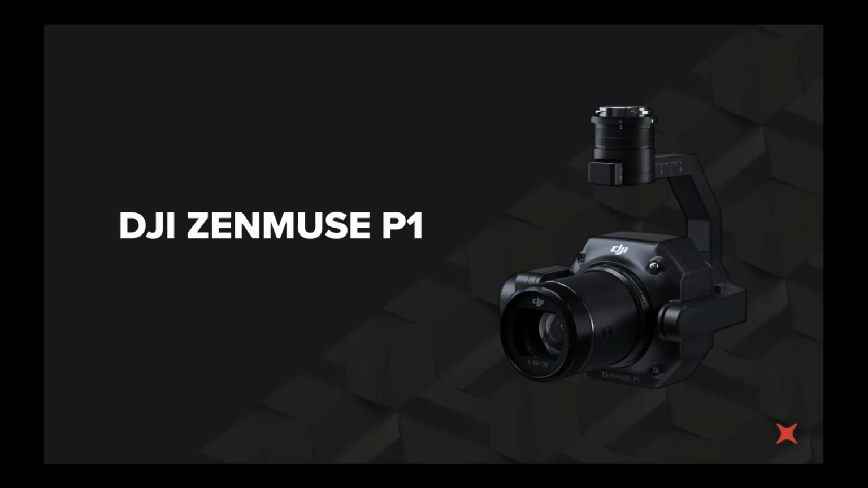So we're going to start today with the P1. The P1, the reason many of you are here, is a 45 megapixel full frame sensor with a mechanical shutter, and it is DJI's Survey Beast. So, doubling the resolution of the P4 RTK. And we talk about survey grade accuracy, and it's a term that people use without really diving too much into.